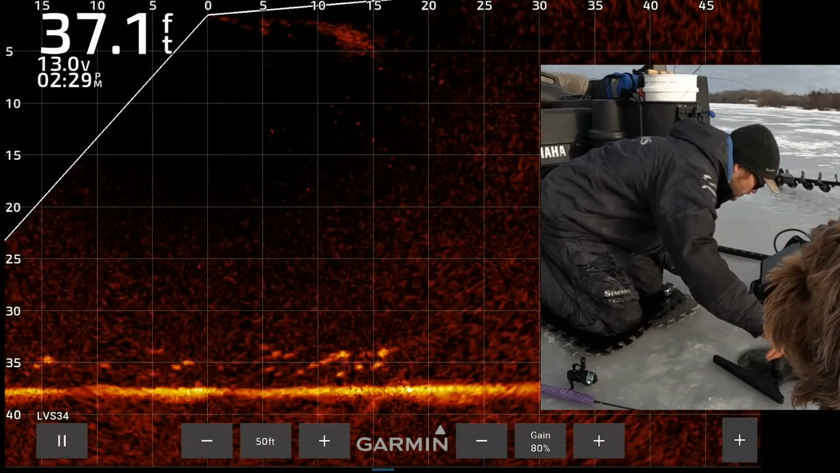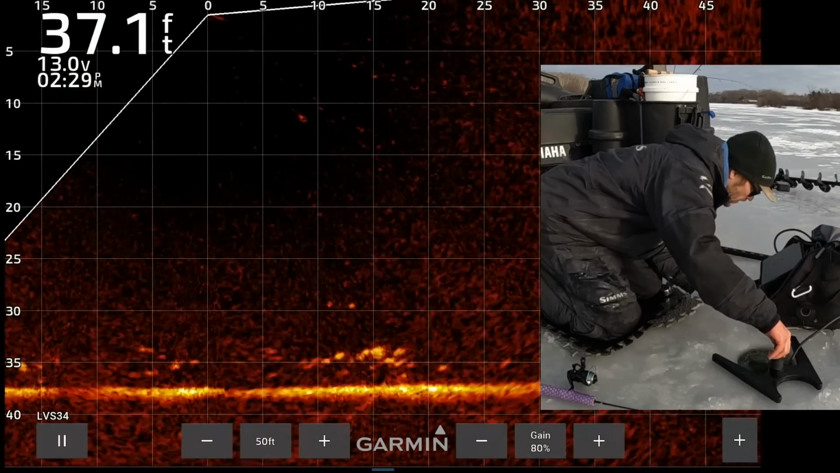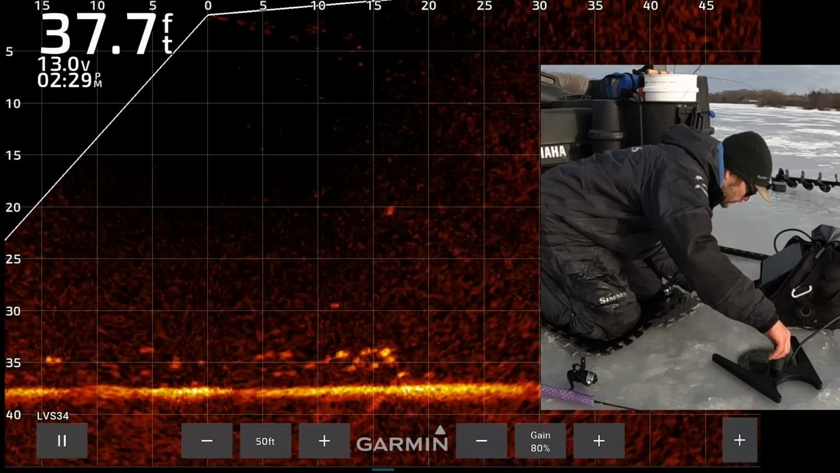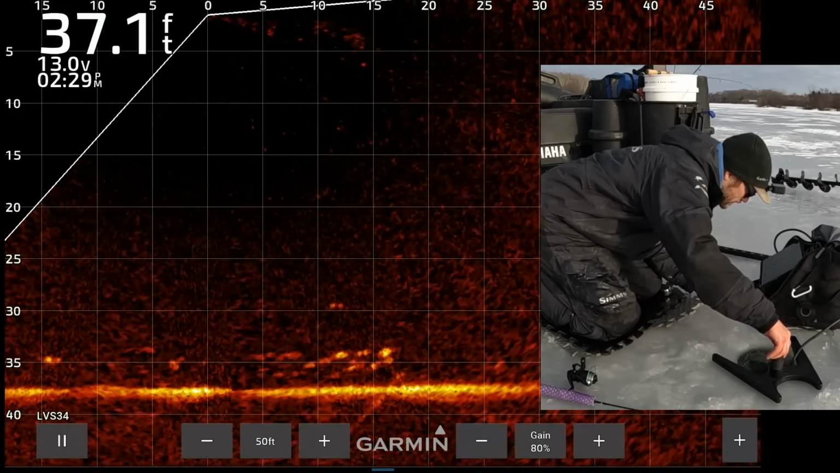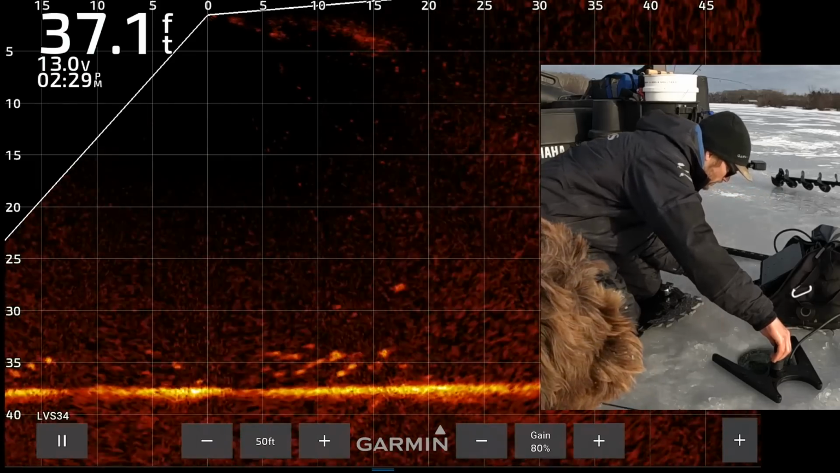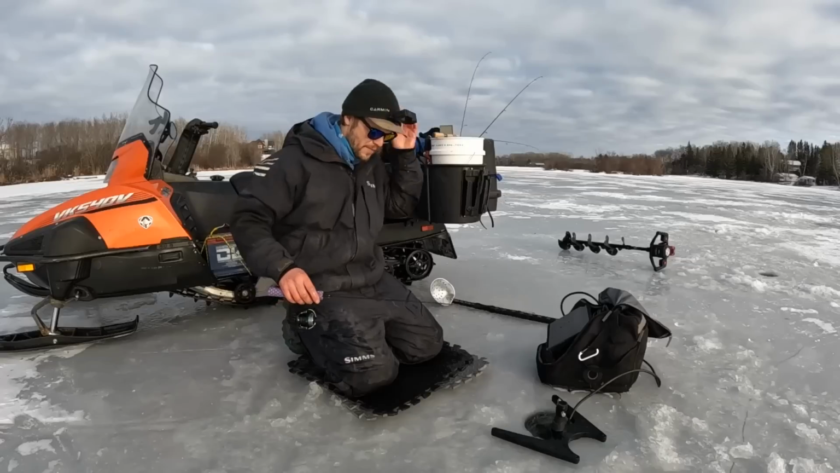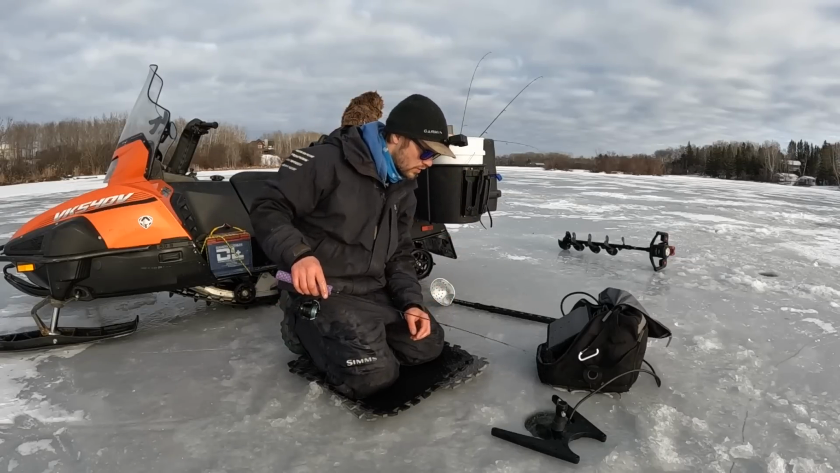Let's see if we can find him here. There he is. He's already 18 feet down. So that little fish had no problem whatsoever. 22 feet down, 25 feet down, 27, 28 feet down. No problem whatsoever. 3 crappies successfully released, 9 more to go.